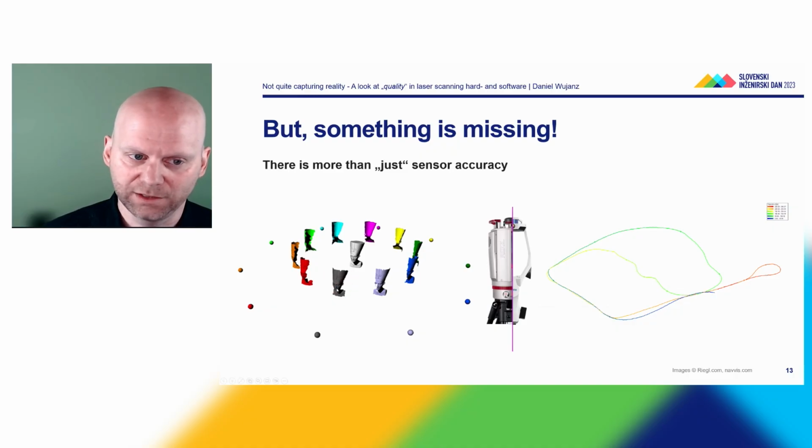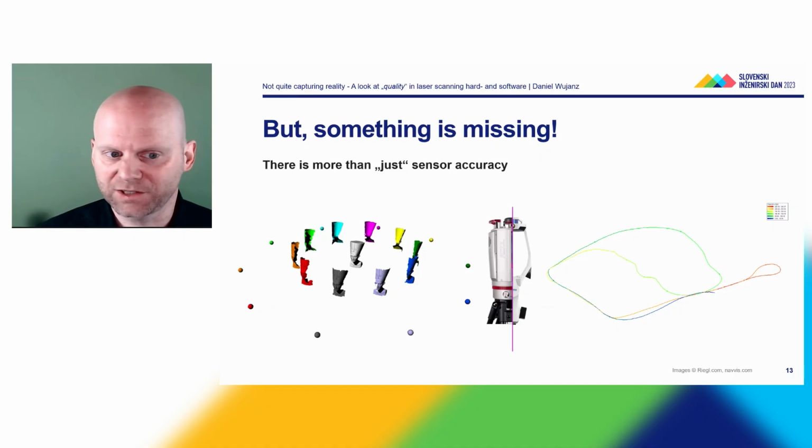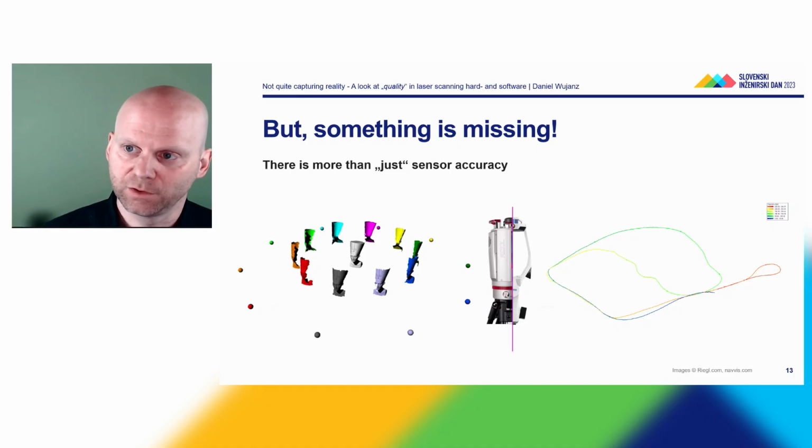If I want to capture the object entirely, then I need to change my perspective. Then of course I have scans from different perspectives, which I have to merge or register, as it's called. So there is another component to it, namely a mathematical component, which, just like a puzzle, assembles different scans into one common data set.